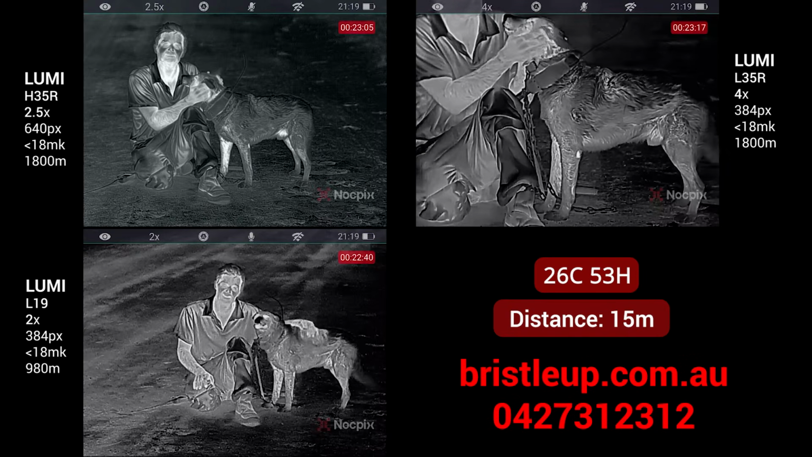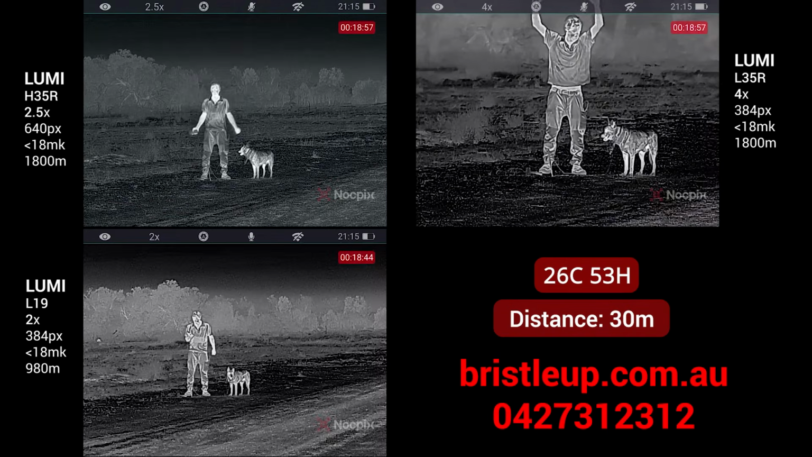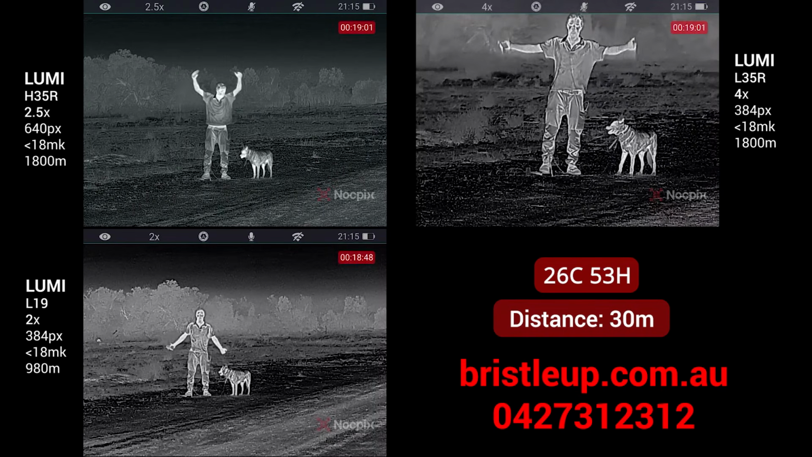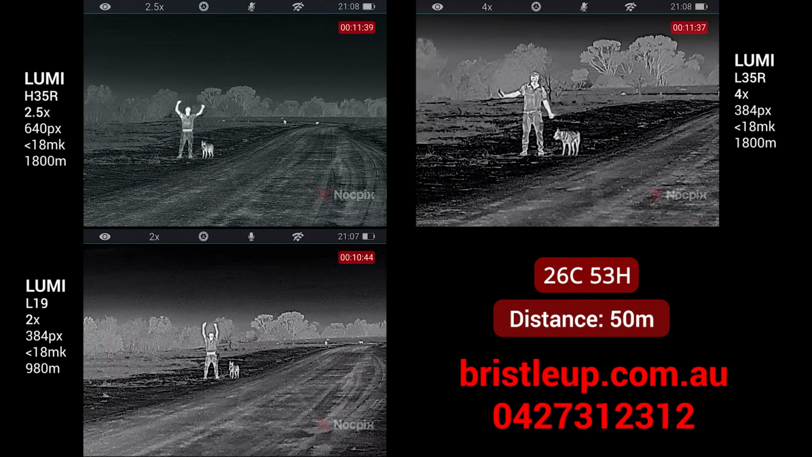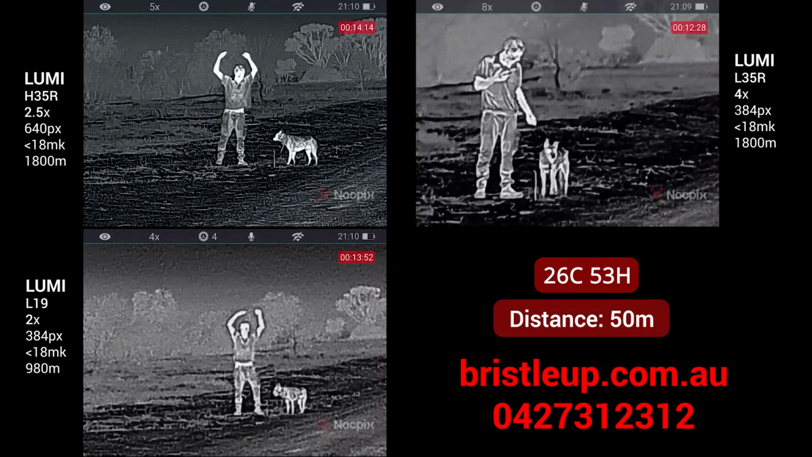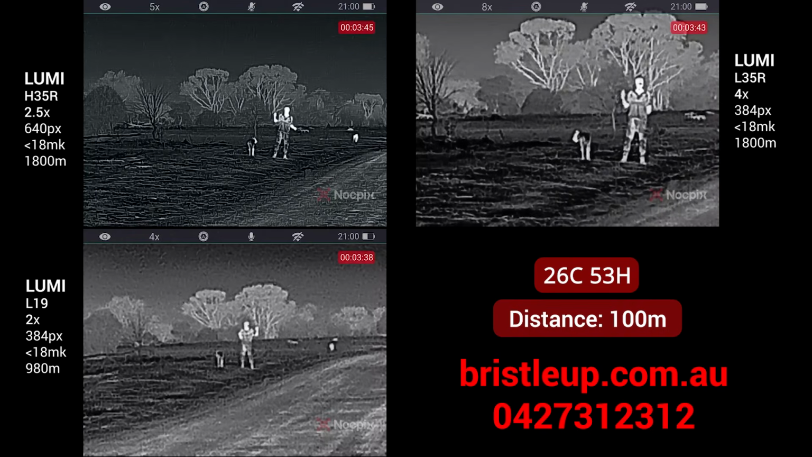Let's take a look at the image quality on 3 of the 4 key models of Lumi devices. Sadly, we sold our last P13 model just before I wanted to do this review. The P13 has a 256 pixel sensor with image quality quite a bit worse than the L19, just to give you an idea. As we go through the different distances, you should take note of the image quality and field of view as we move from close to far away.